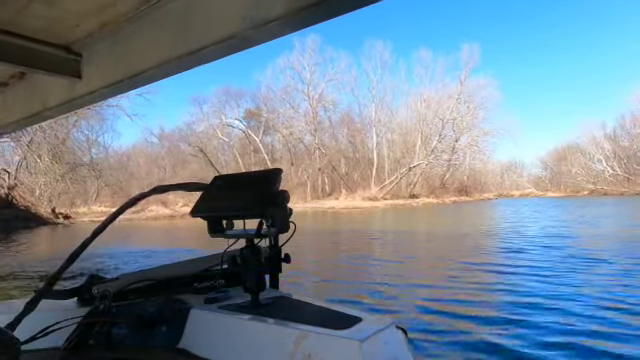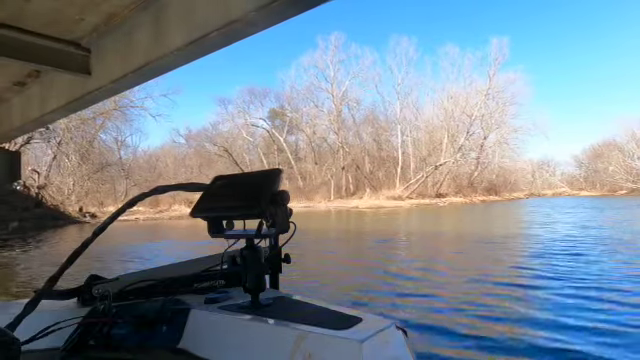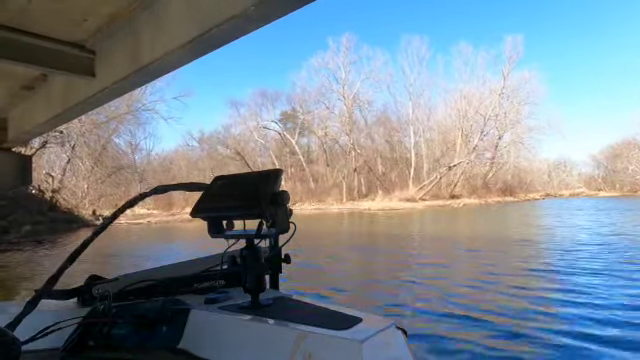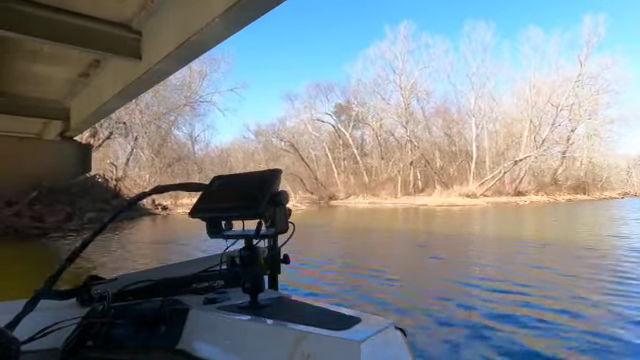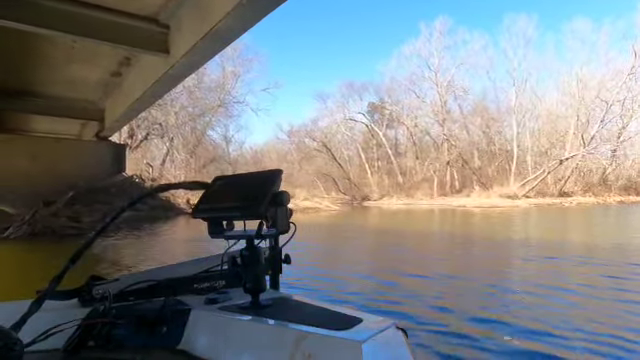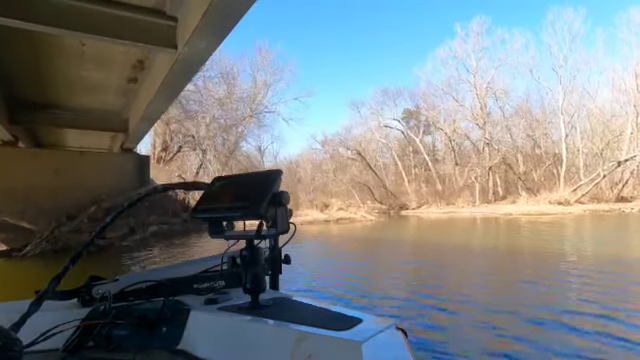All right, I just started the throw net right on top of him. I can see it. Now, are we catching anything is the question. We did. We just used live scope to catch these shad. Let's put them in the live well.